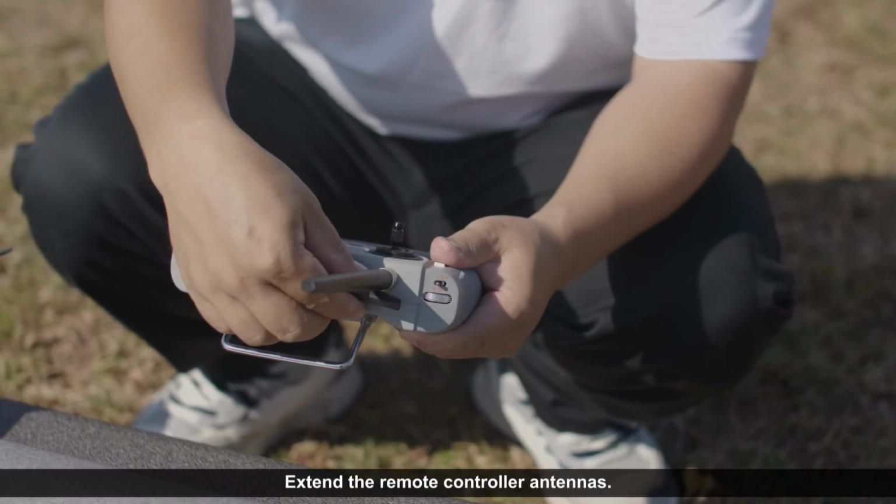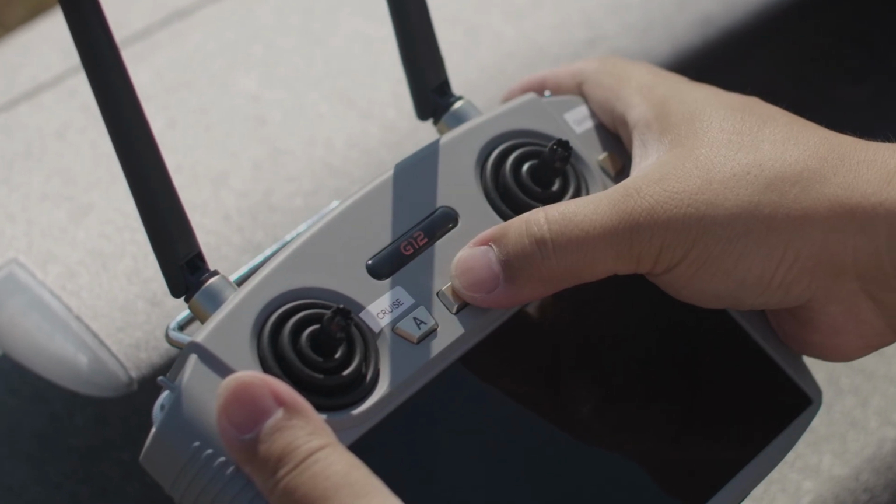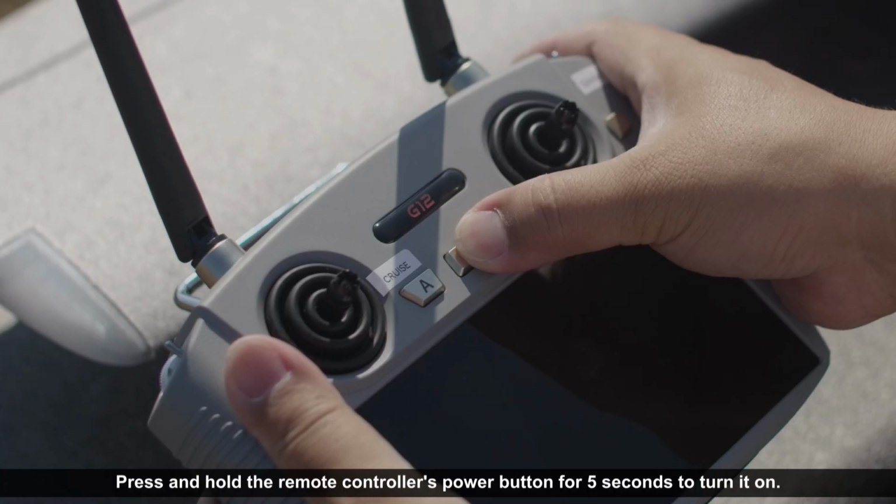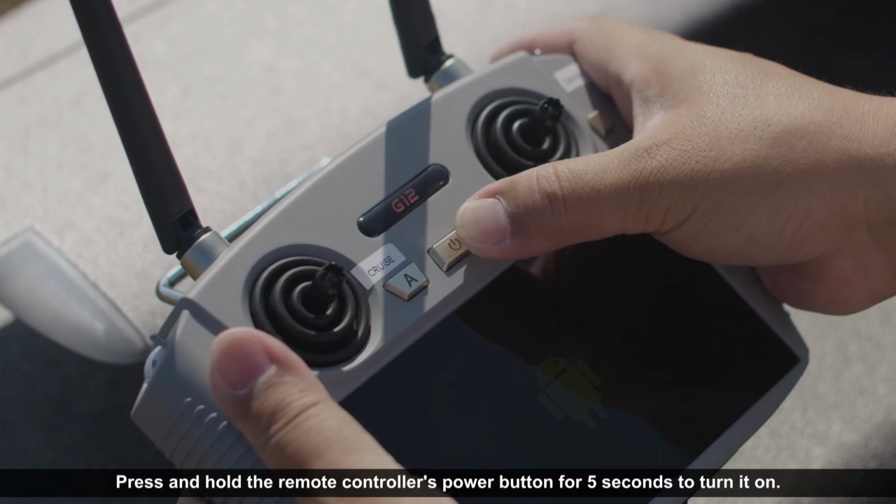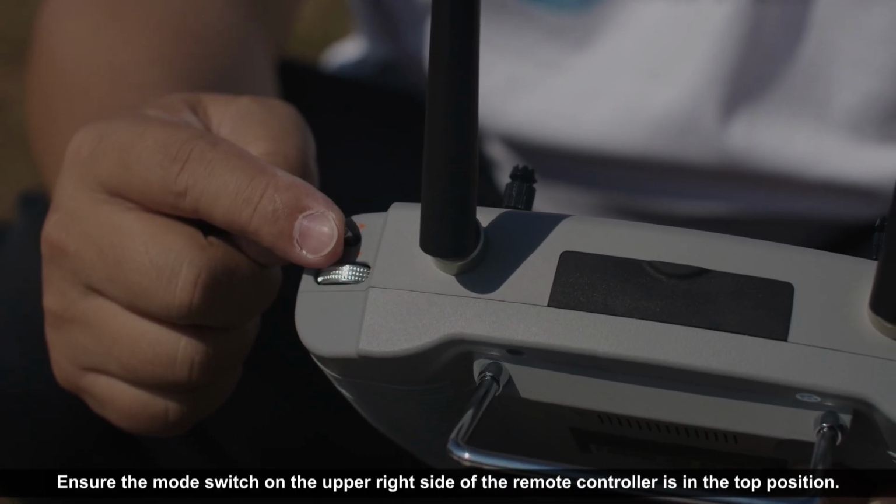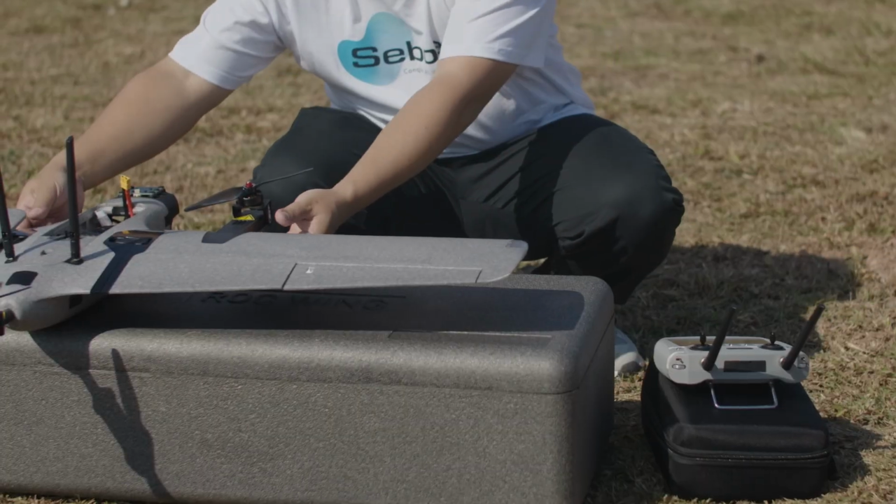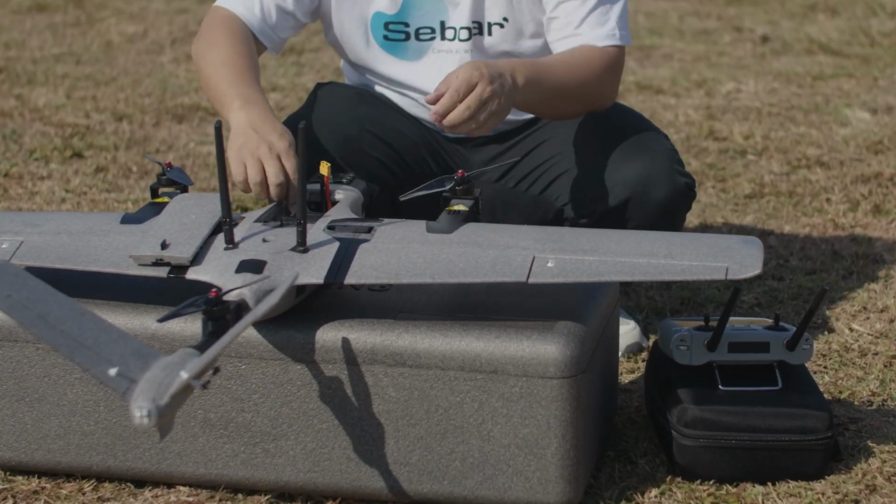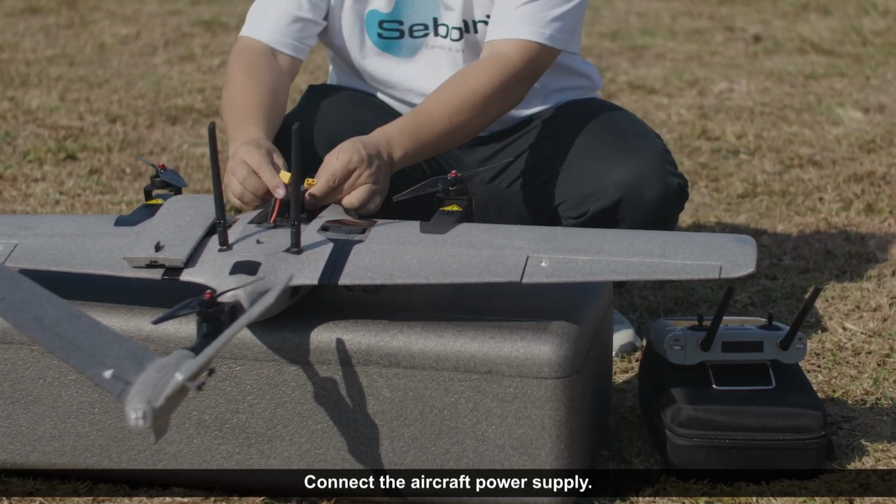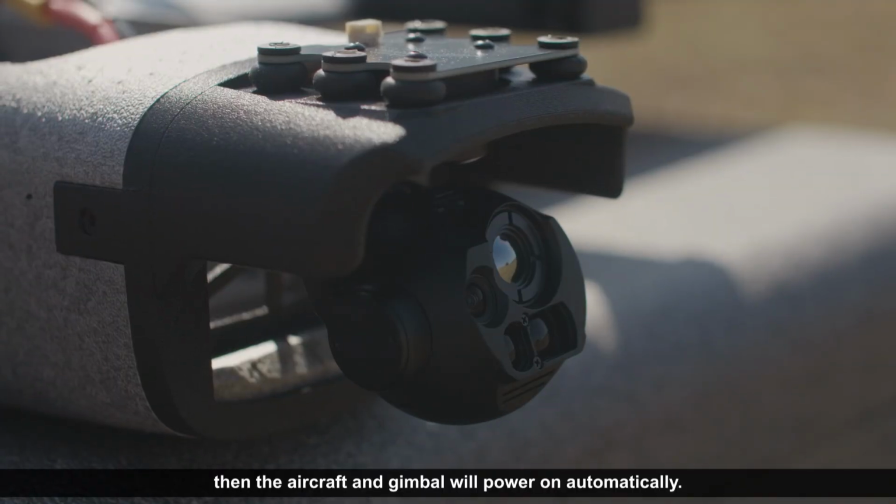Extend the remote controller antennas. Press and hold the remote controller's power button for 5 seconds to turn it on. Ensure the mode switch on the upper right side of the remote controller is in the top position. Connect the aircraft power supply. The aircraft and gimbal will power on automatically.